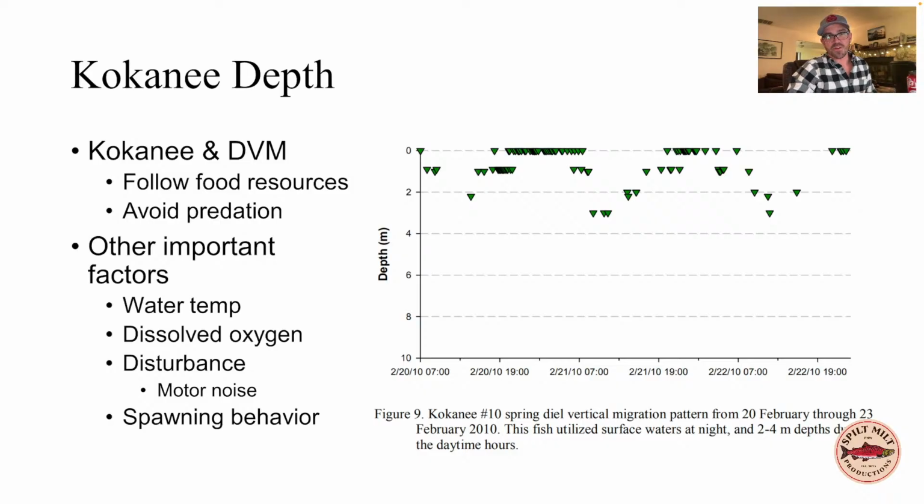This graph here is from kokanee they radio tagged at Lake Roosevelt, and it recorded their depth throughout the day. You can see on this kokanee, classic DVM. In the mornings, he's up on the surface, and then he drops down at midday to about 10 meters, these are in meters here on the left.